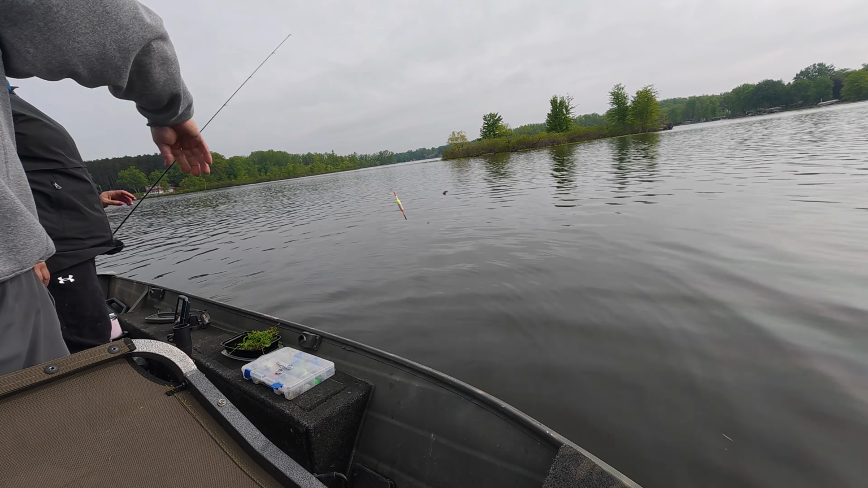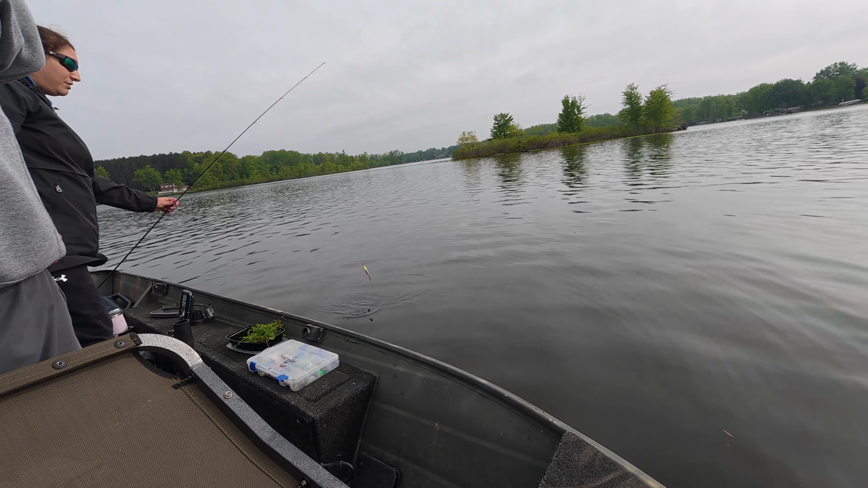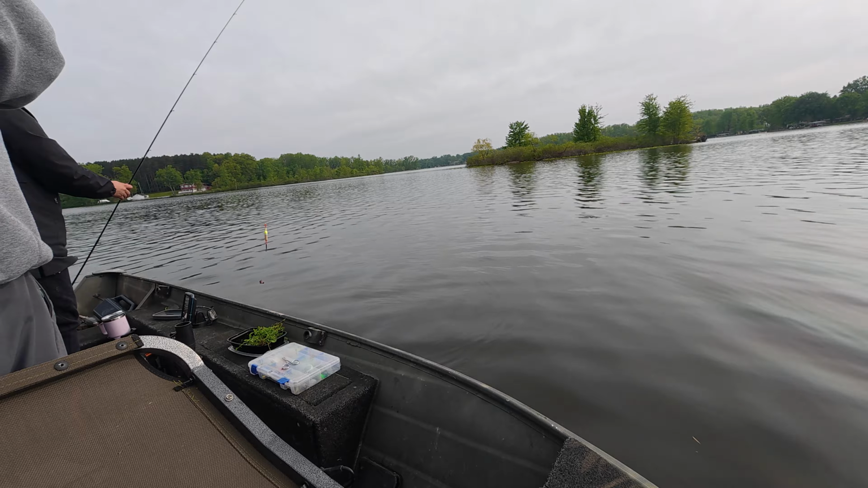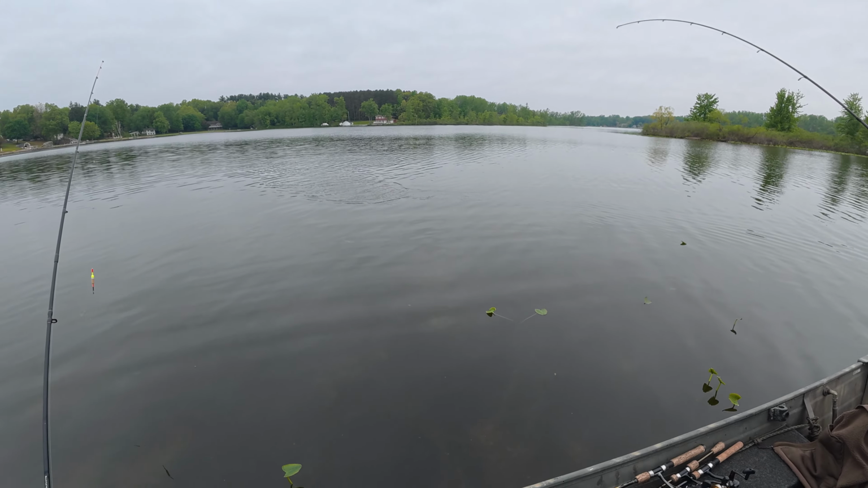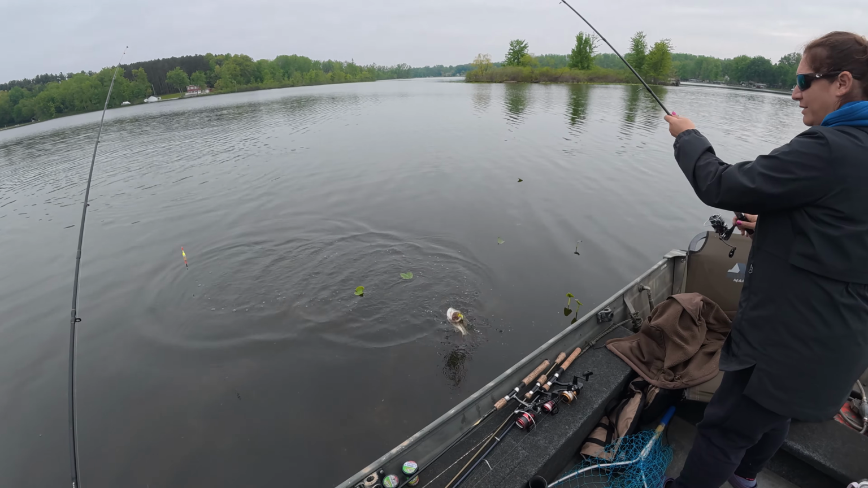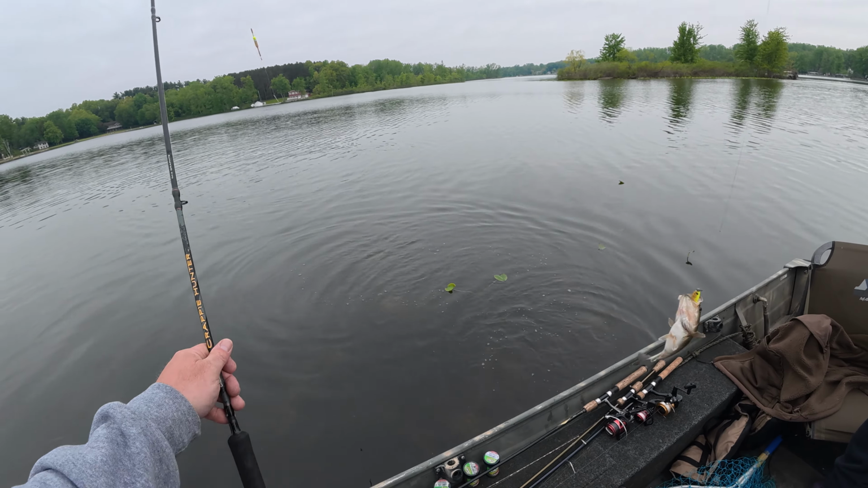Hey, go get him, pretty baby. Go get him. You fixed it? No, I mean, it was fine. I just kind of ran the hook through there a little extra. She got a nice bass. Little largie. They really hit it, too. He just kind of sucked it in, huh?